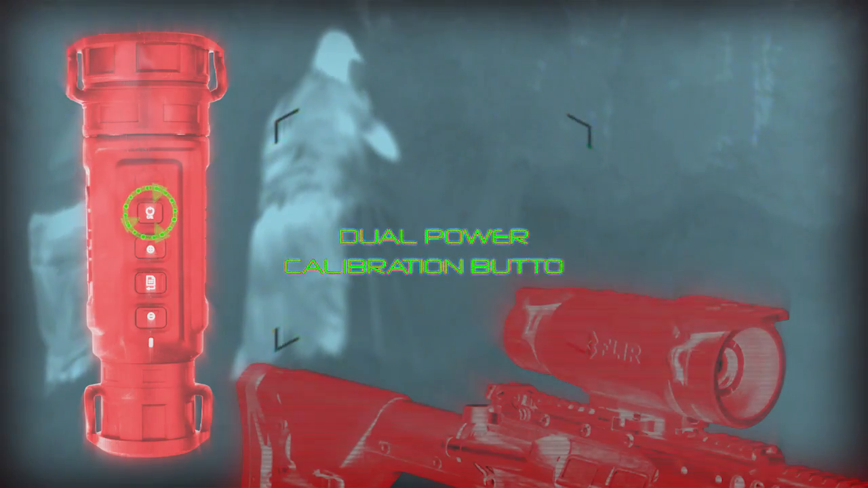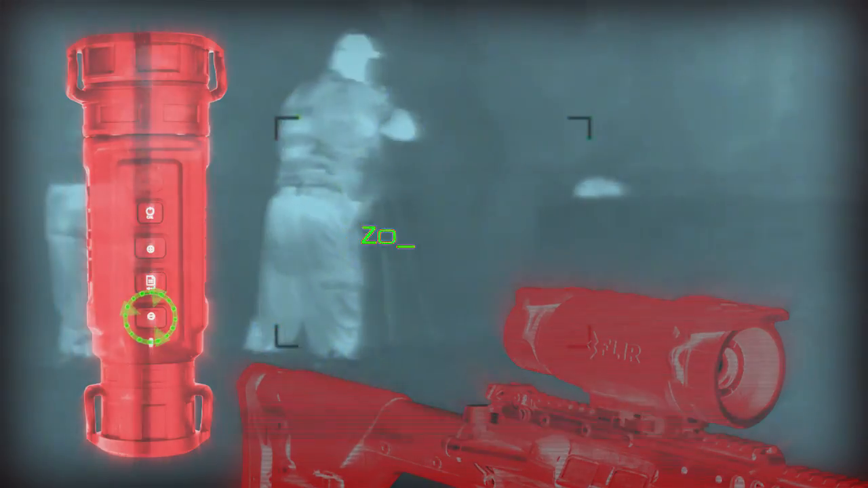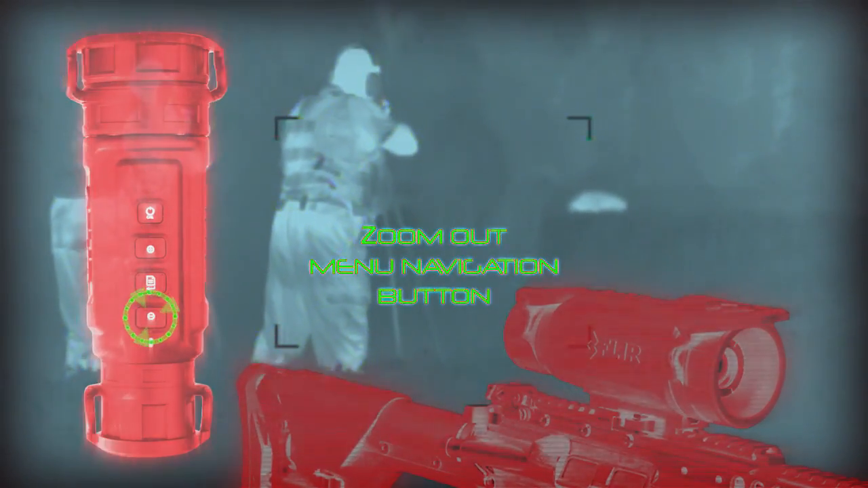In order to zero the RS64, first you need to know the buttons you will be using. These are dual power calibration button, zoom in menu navigation button, menu button, and zoom out menu navigation button.